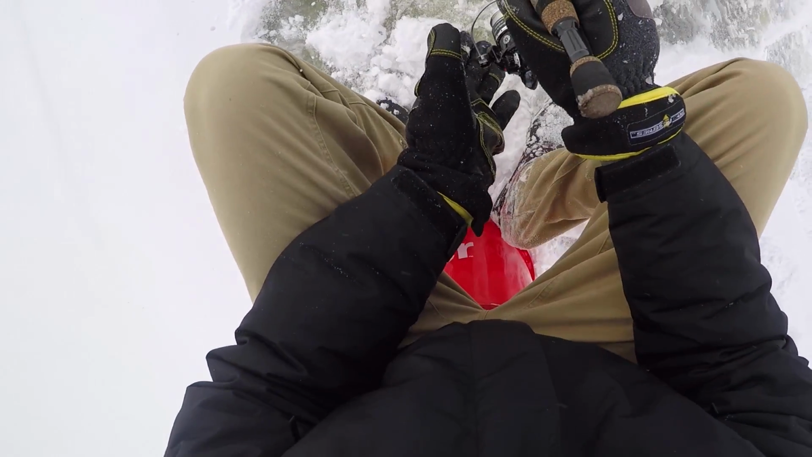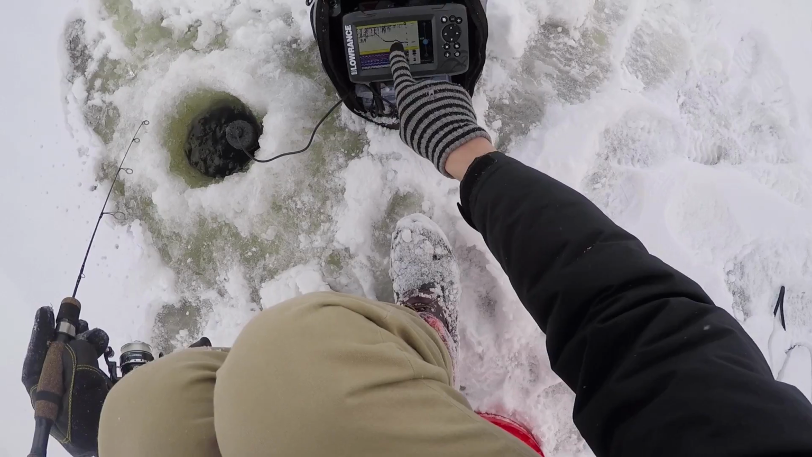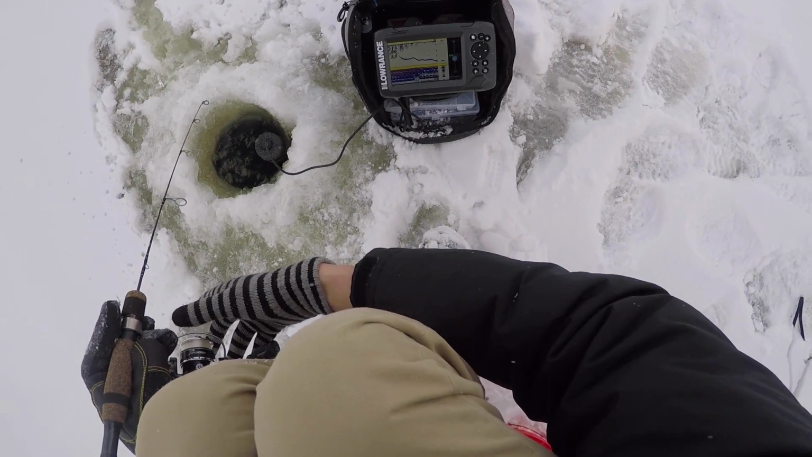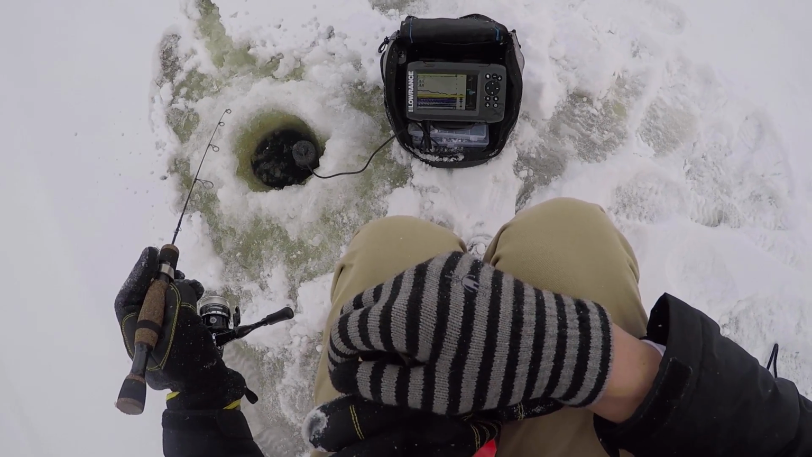All right, so it says we got 8.8 feet here. Just a couple feet might make the difference, I think. As you can see right there, that's my jig. I'm gonna go ahead and bring it all the way to the bottom to start. I'm just gonna twitch it up and see if I can bring any activity my way.